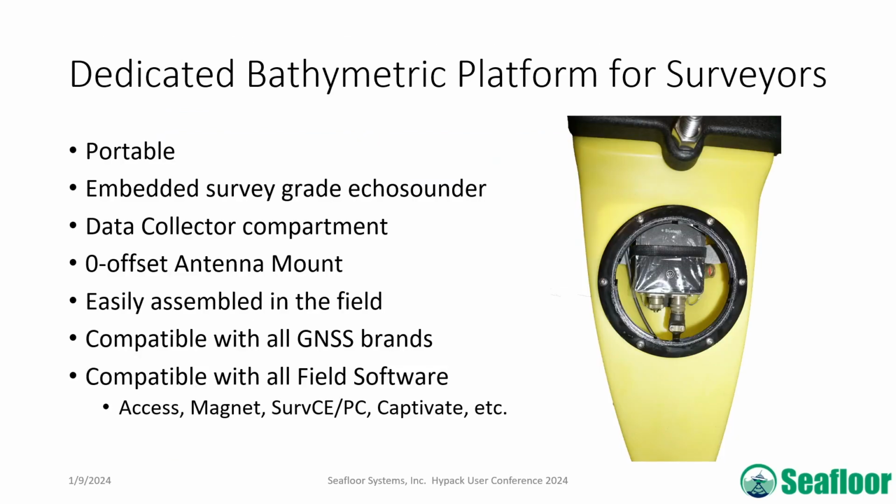So we've turned it into a dedicated platform surveyor. It's evolved into really just a hydrographic survey platform. Like I said, extremely portable, maneuverable, and it has a big, high payload capability inside its payload bay.